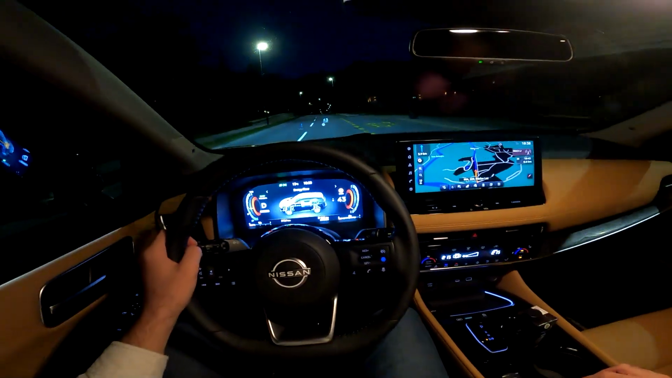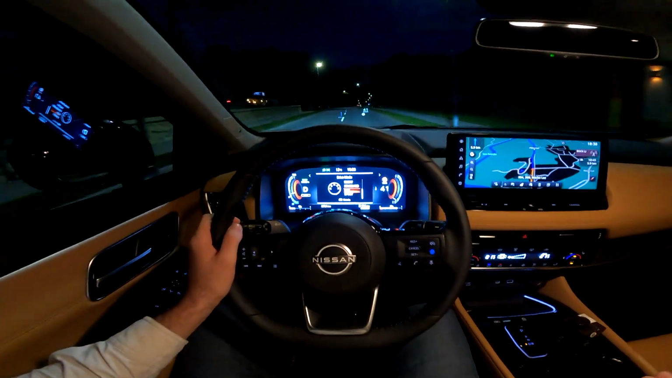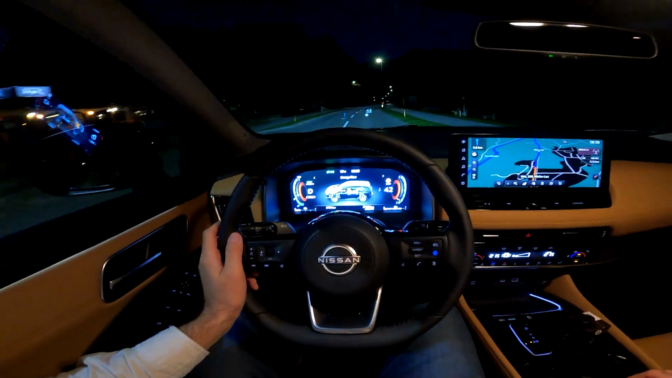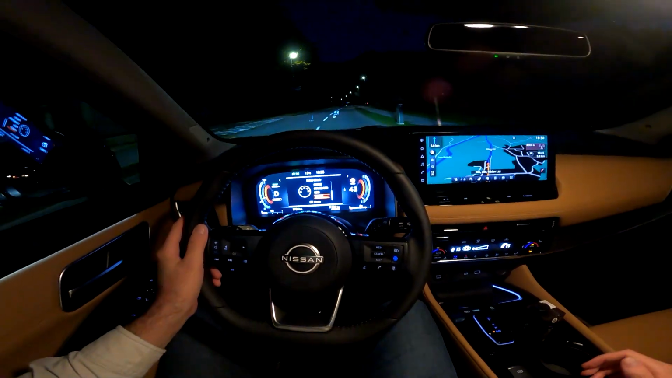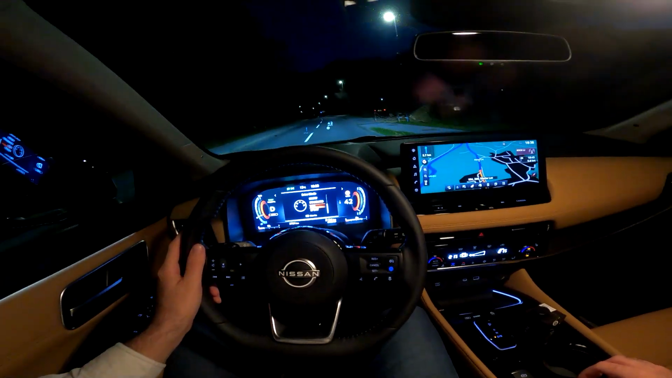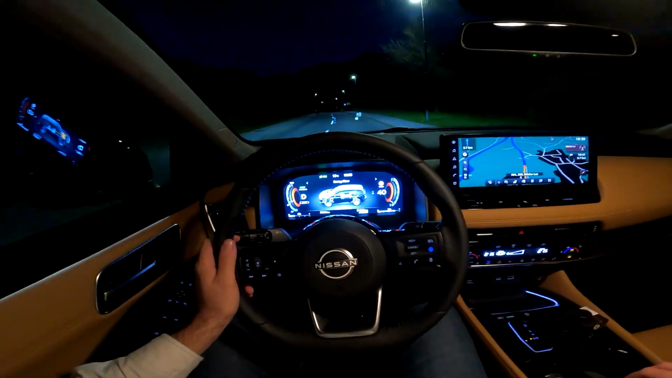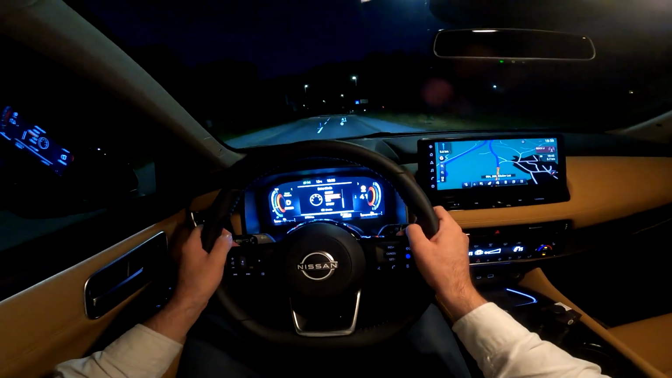Speaking about the modes, there are a few driving modes: Eco, Sport, Standard, Snow, and Off-Road. For example, we can go to Sport. Of course, you would have sharper throttle response in it, and if you want to be as efficient as you can be, you go into Eco mode, but I will keep it in the Standard mode for now.